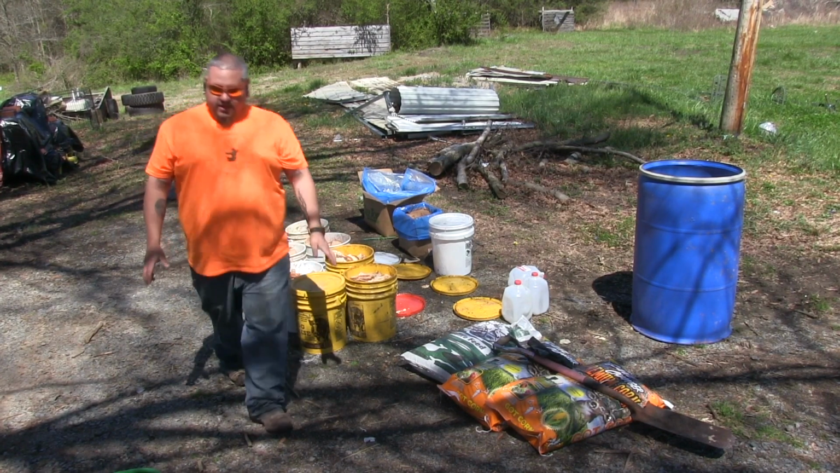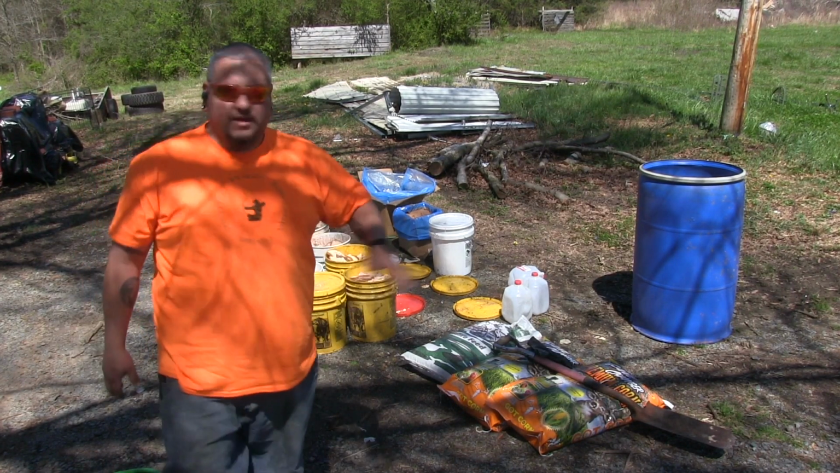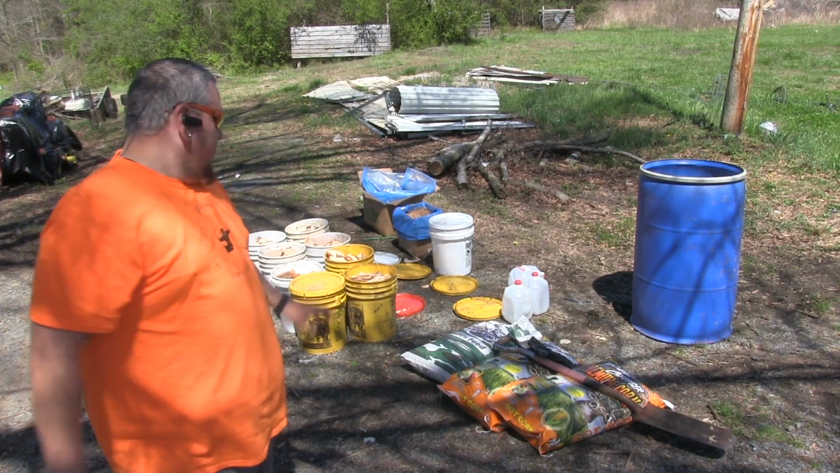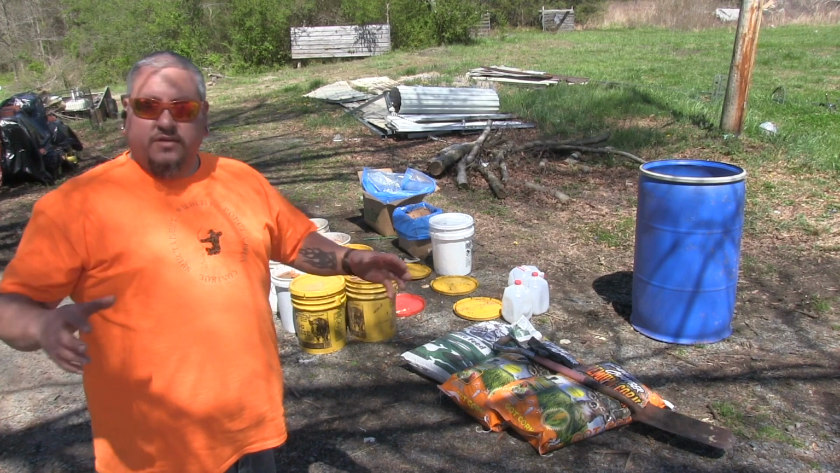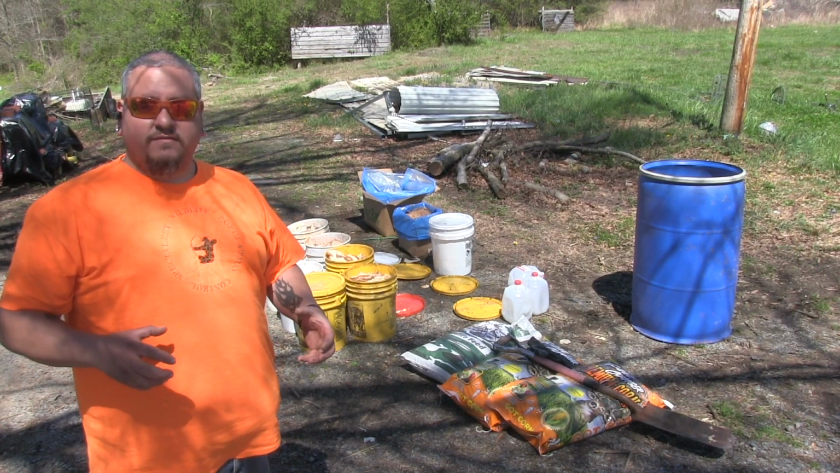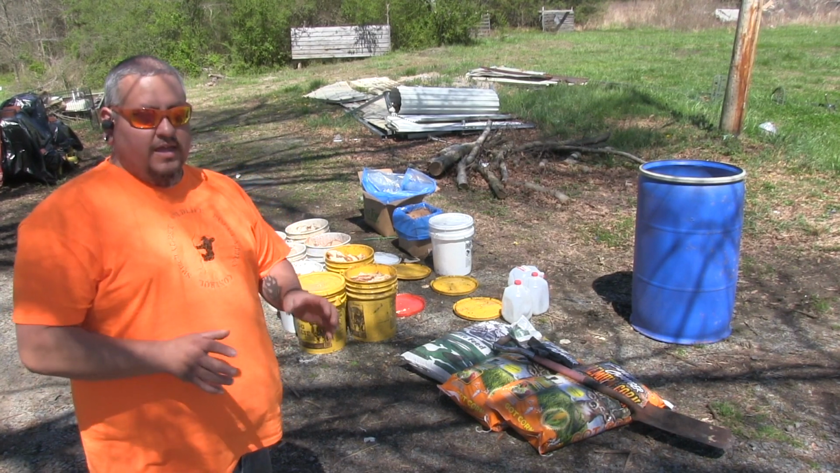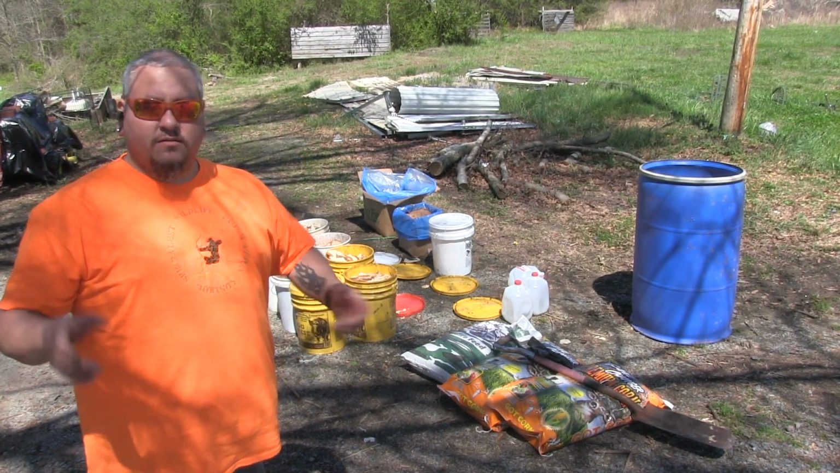You generally just need to give it a few hours. I'm about to put this bait out just here in the next hour or two. I'm going to put this bait out. You can let it sit for a day or two and let it really soak in those flavors into the corn. If you're going to leave it for any amount of time, like a week and a half, 2 weeks,